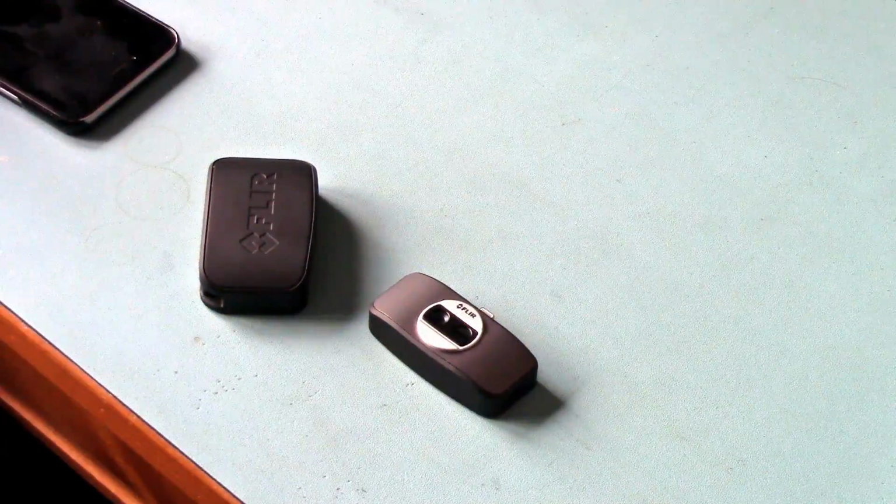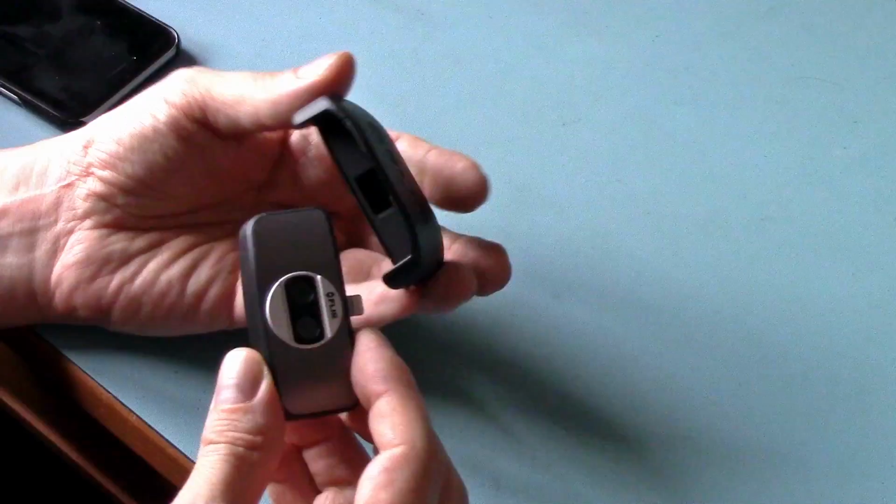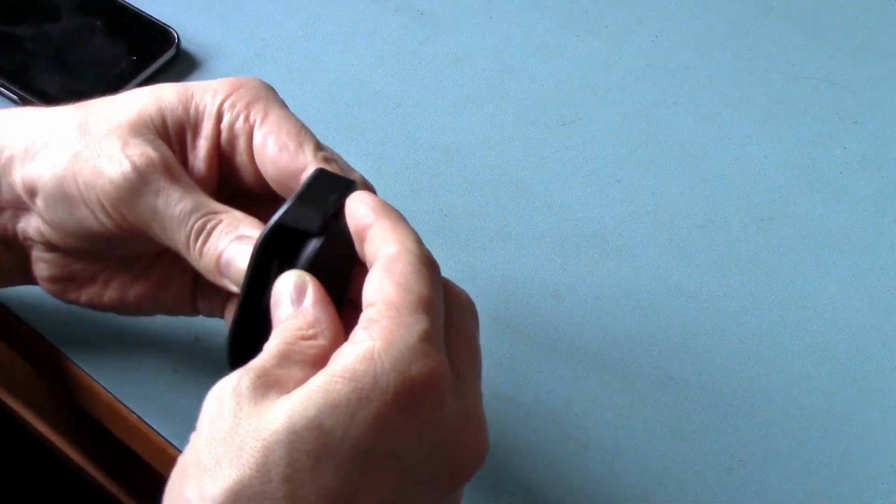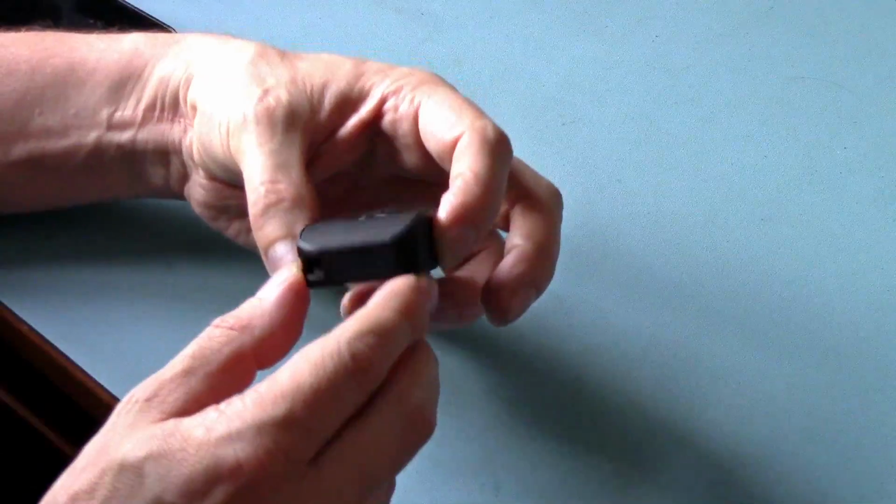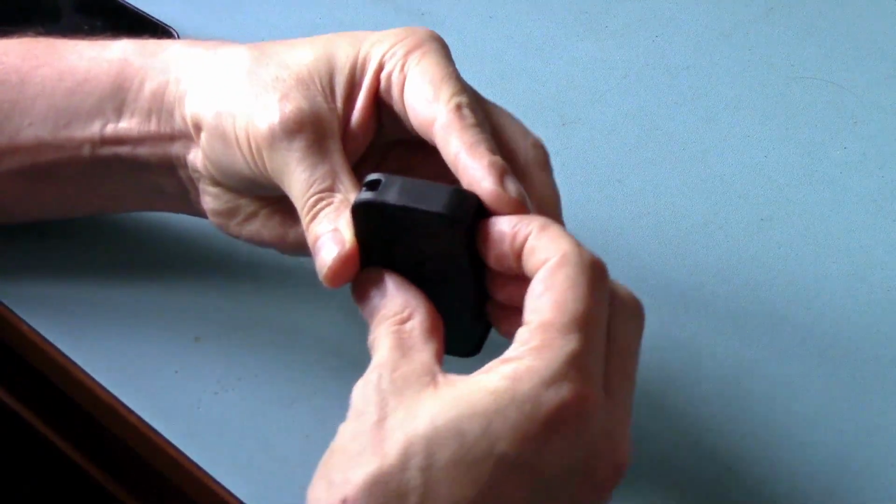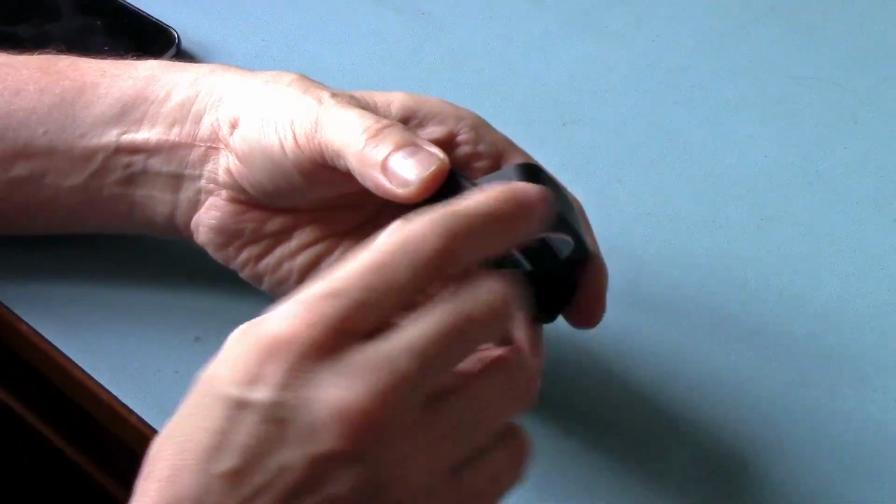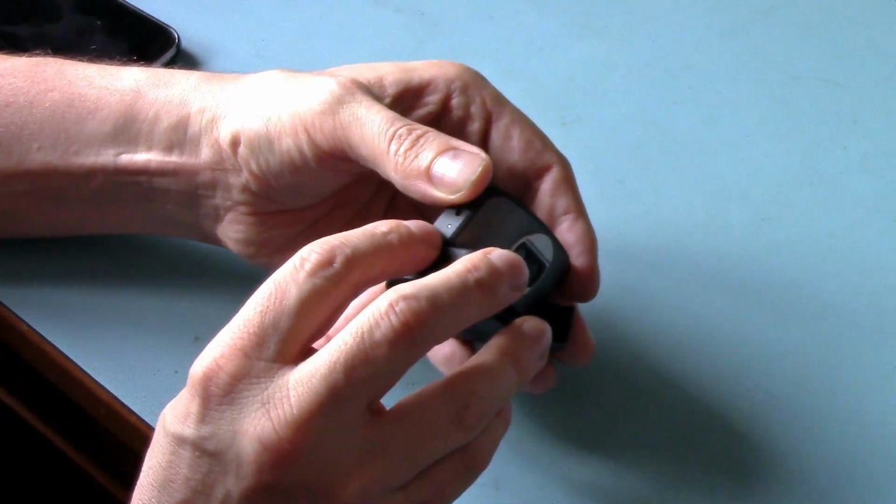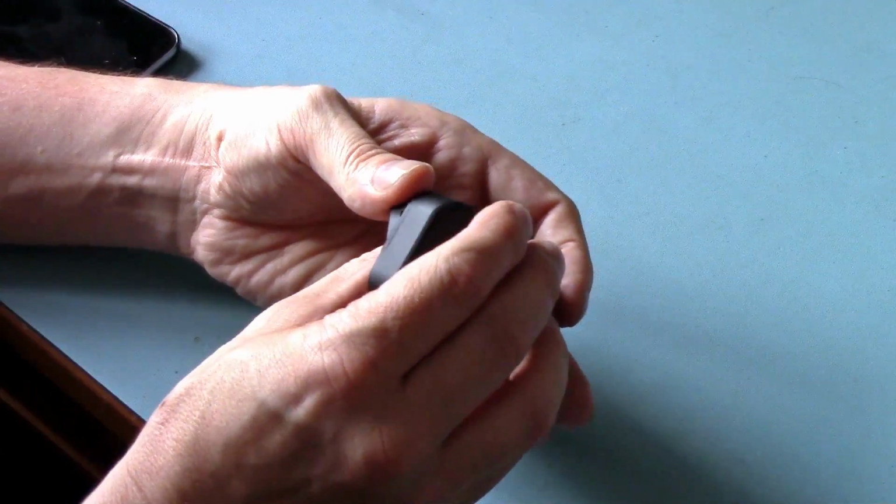First off, you've got the little case here, so when you put it in its case, you can't see if you've accidentally switched it on, because the light is actually here, hidden away, and there's also another charging light which is here.